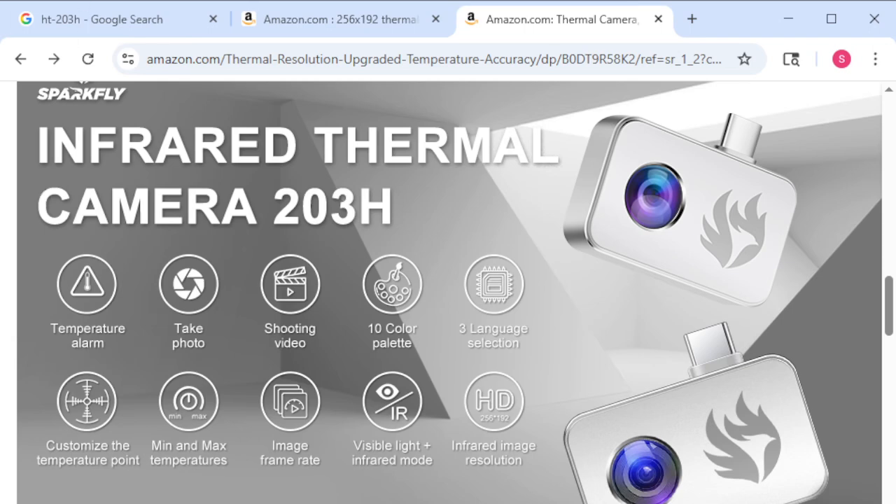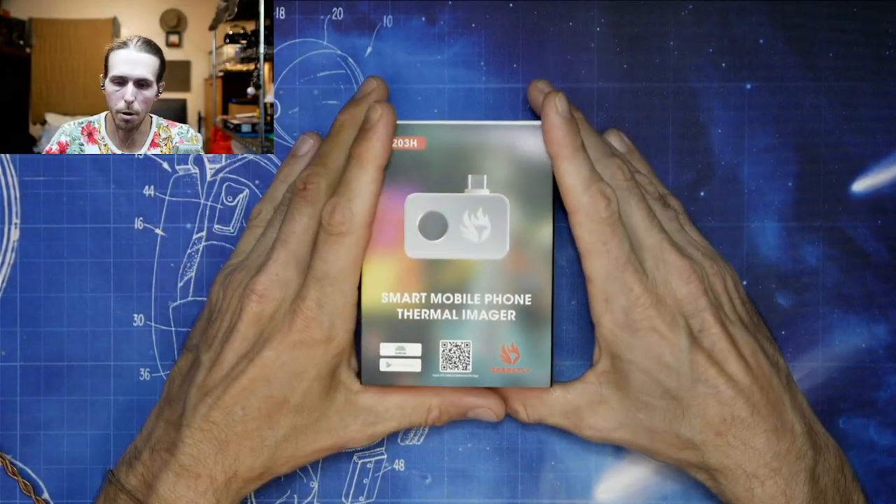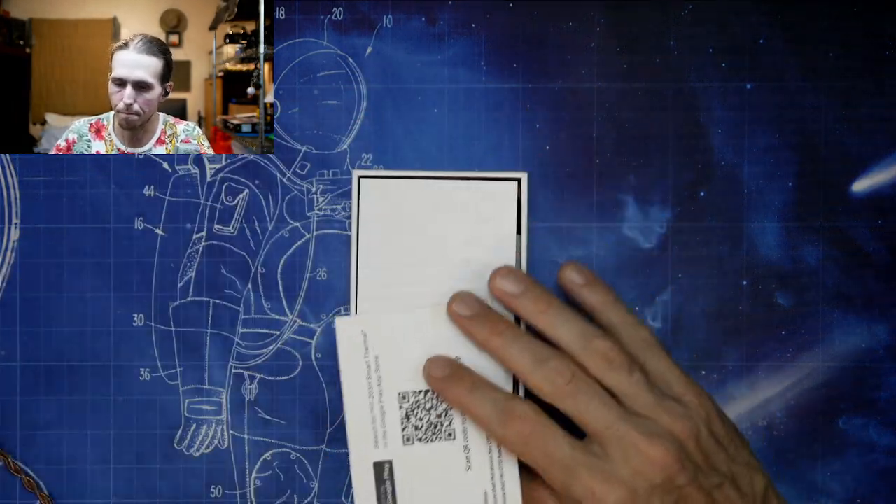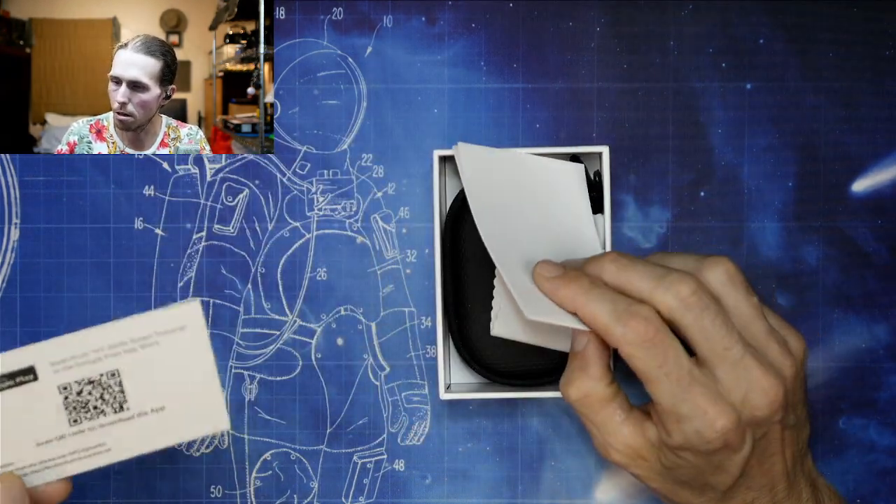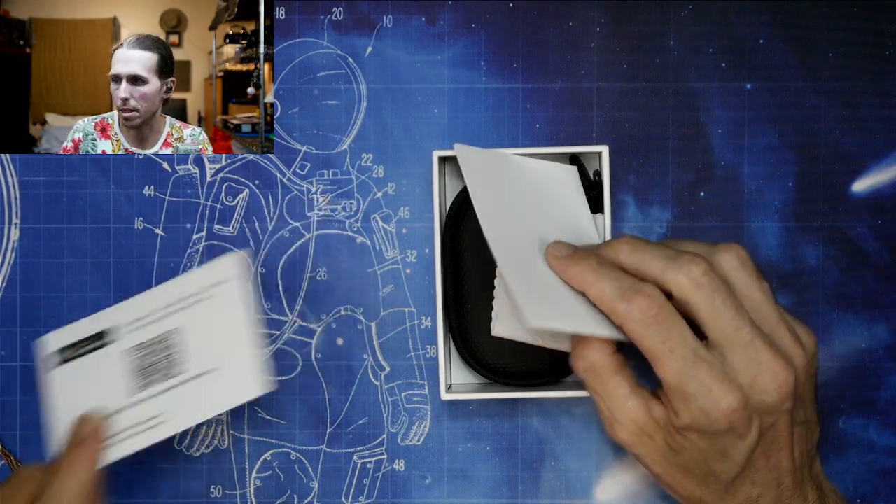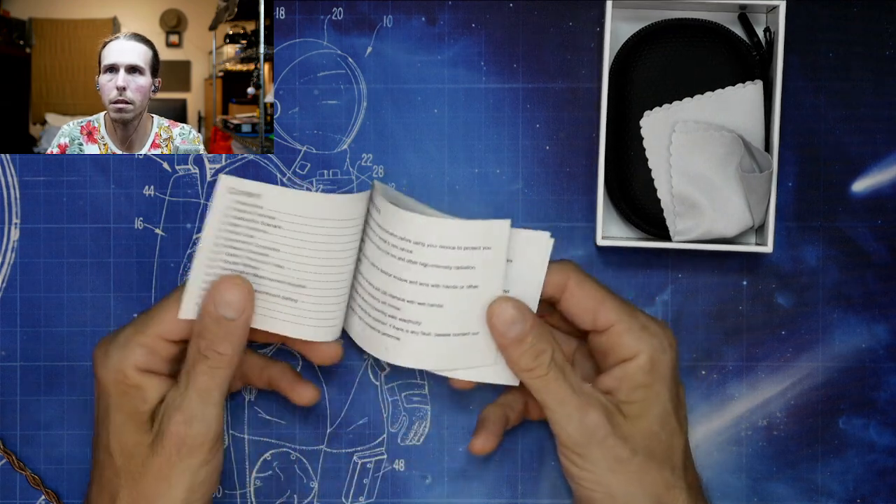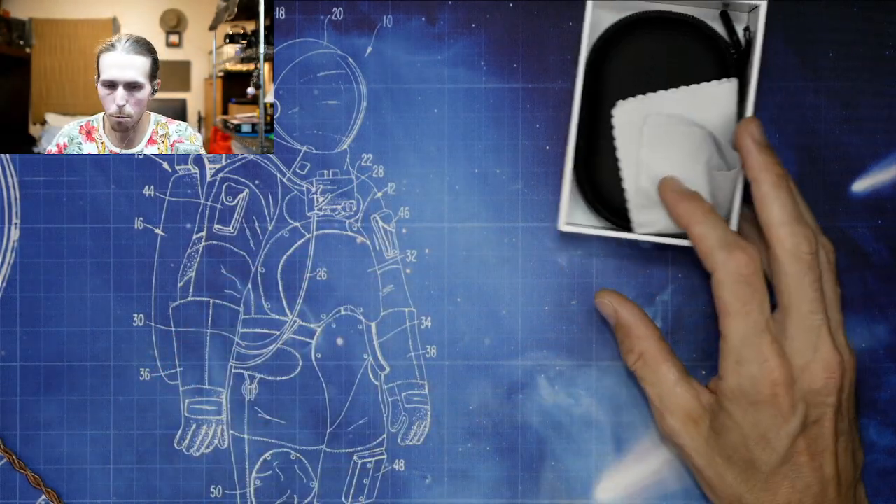So anyway, let's go back to this. What do you get with it? It's pretty basic. We get a little box here, a little warranty or registration card. I think this is for the app, yeah, to scan for the app. You get a little instruction booklet that goes over all the things with the app and whatnot.